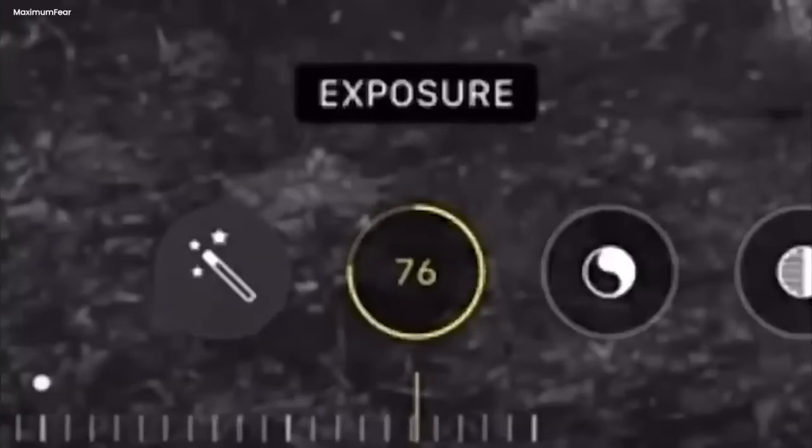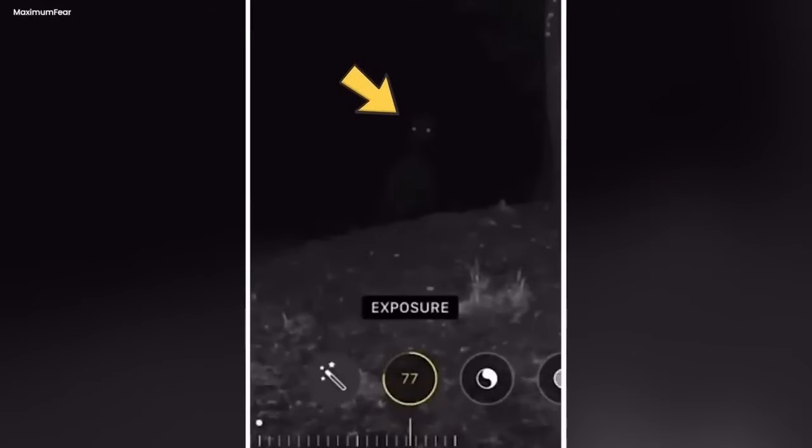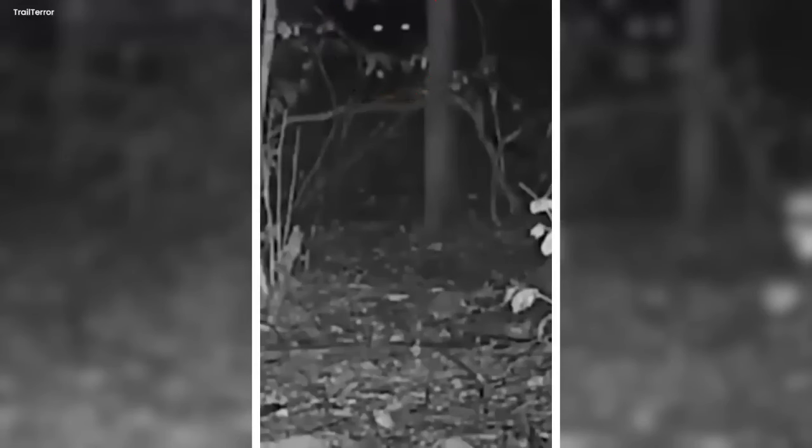Mysterious creature. In a deep, dark forest, something strange happened. A special camera took a picture of a mysterious creature. The only thing we could see were its glowing eyes, like magical lights in the night. The person who owned the camera was really curious, so they made their phone screen very bright to see more. What they saw was a strange creature that looked a bit like a human, but it was hard to see its face. It was so eerie and scary, like it didn't belong to our world.